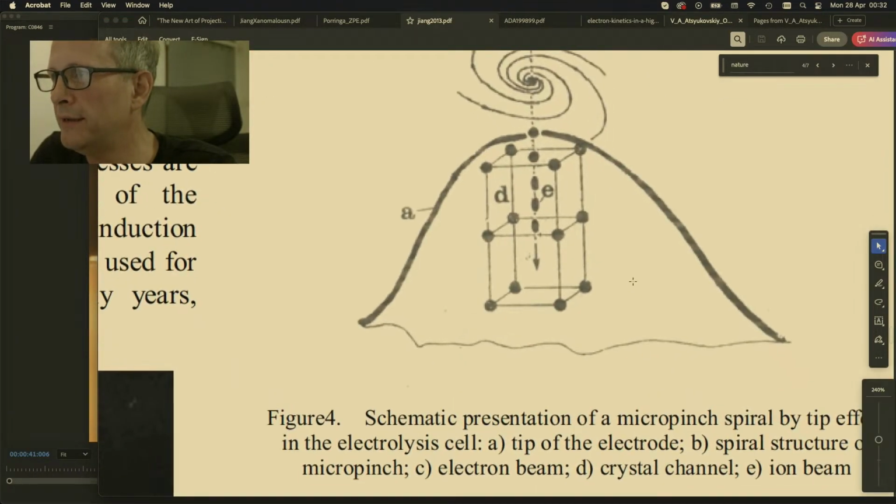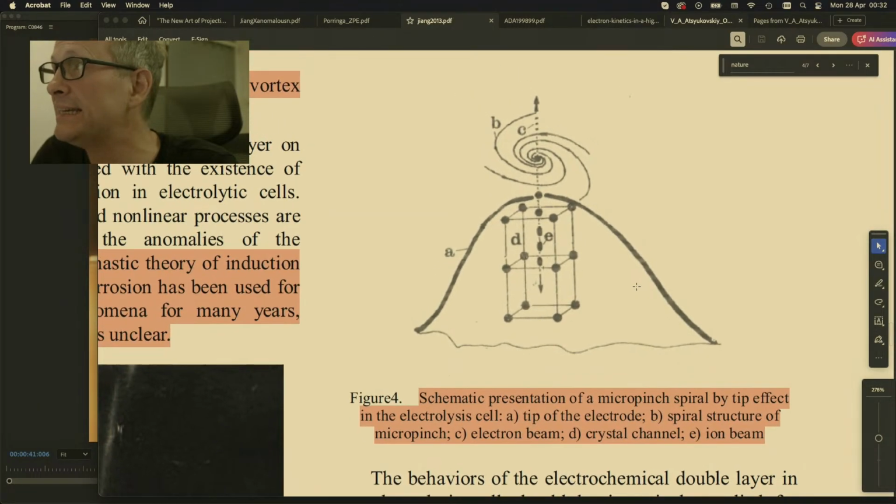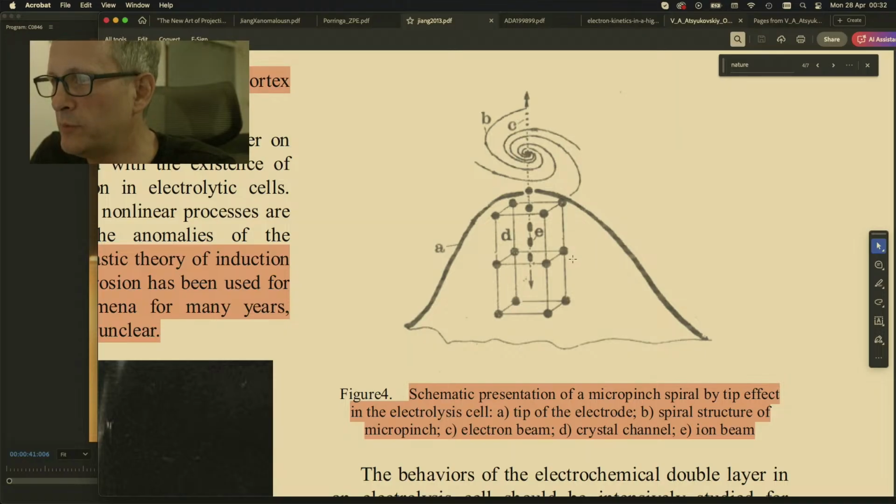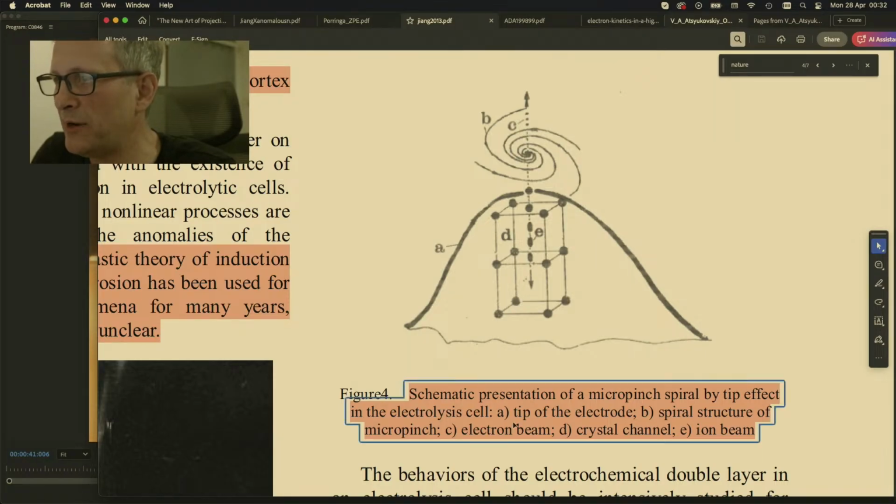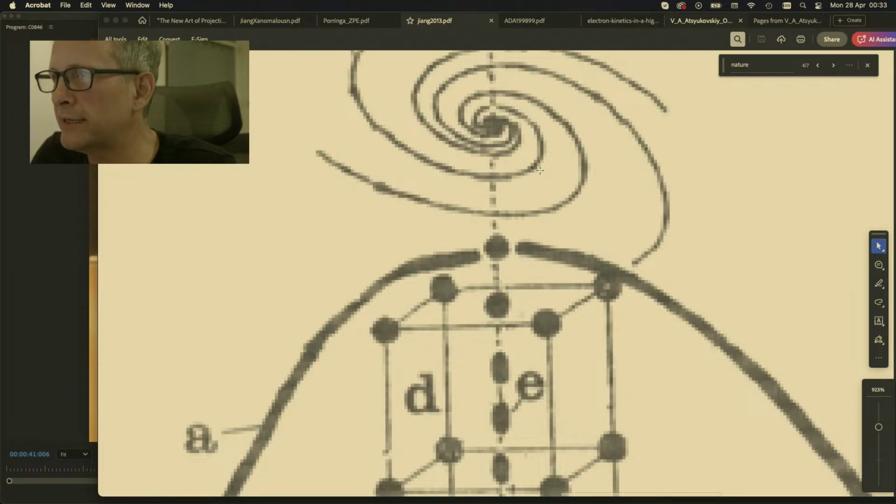But look at this diagram. Oh my, what are we looking at here? Schematic presentation of micro-pinch spiral by tip effect in the electrolysis cell. Okay, so what have we got? A, this hill here, is the tip of the electrode. B is the spiral structure of the micro-pinch. Okay, going in like this, and look at it.